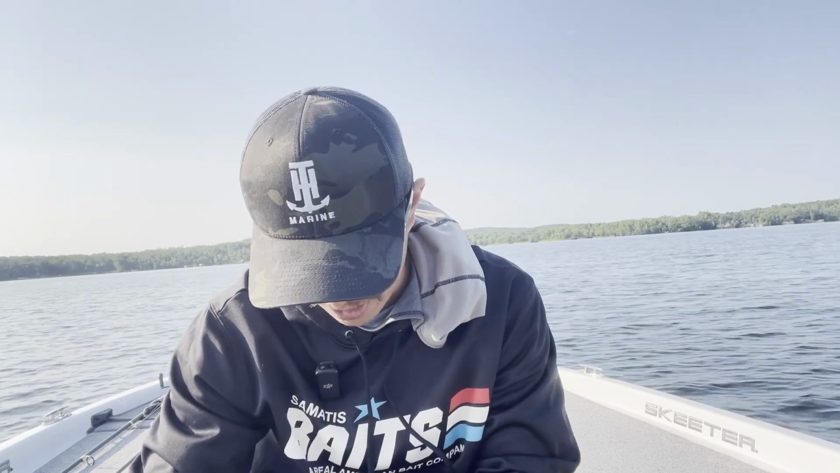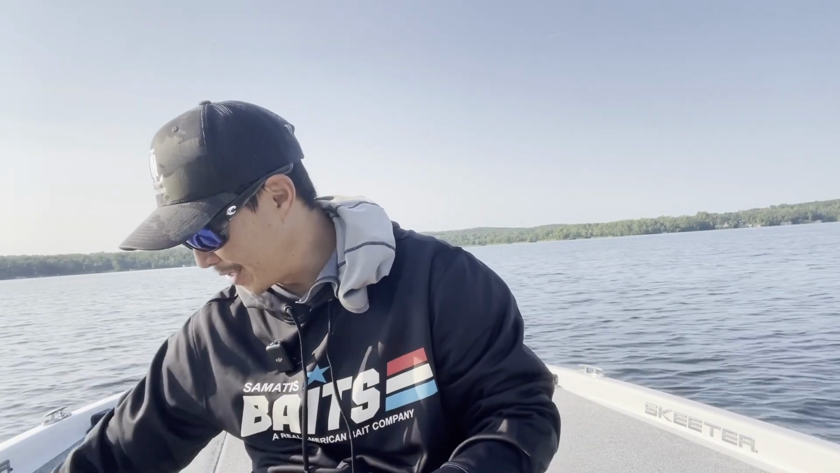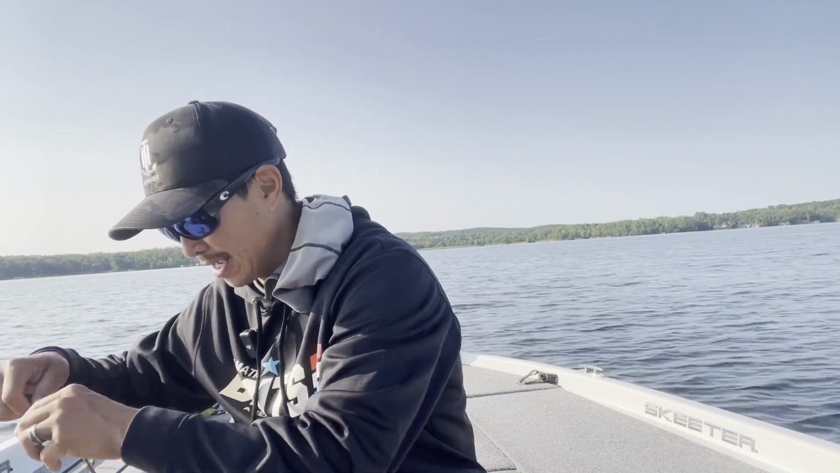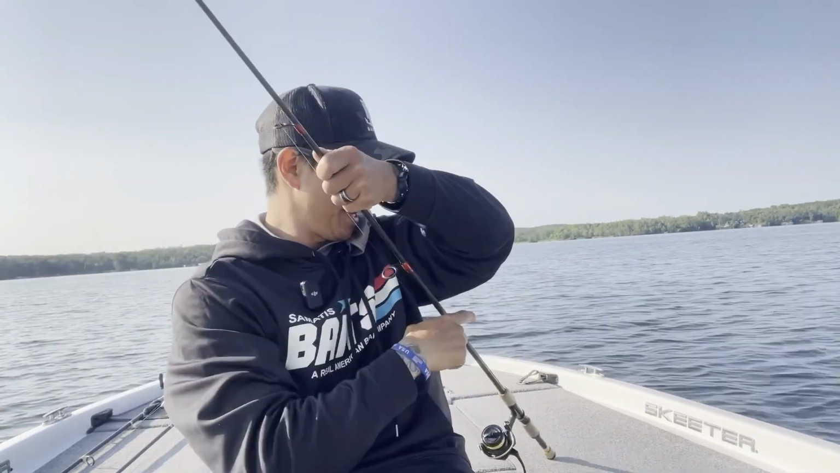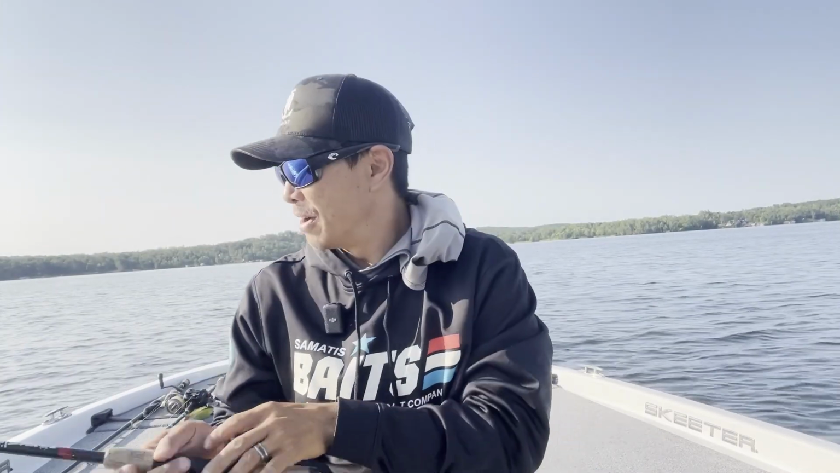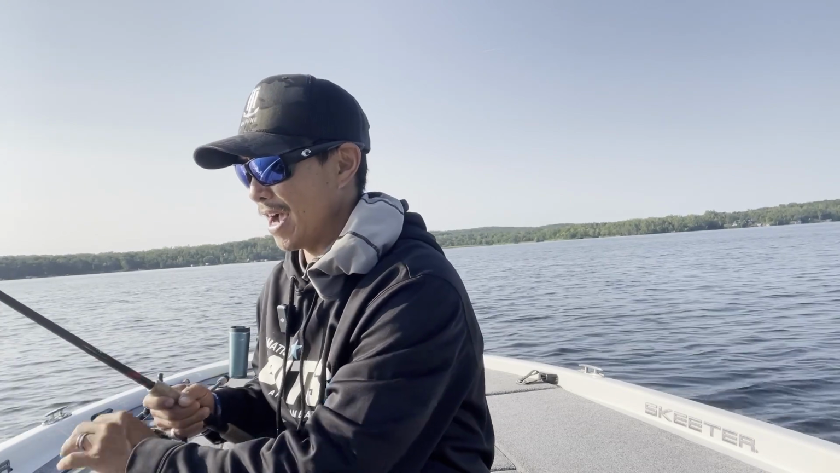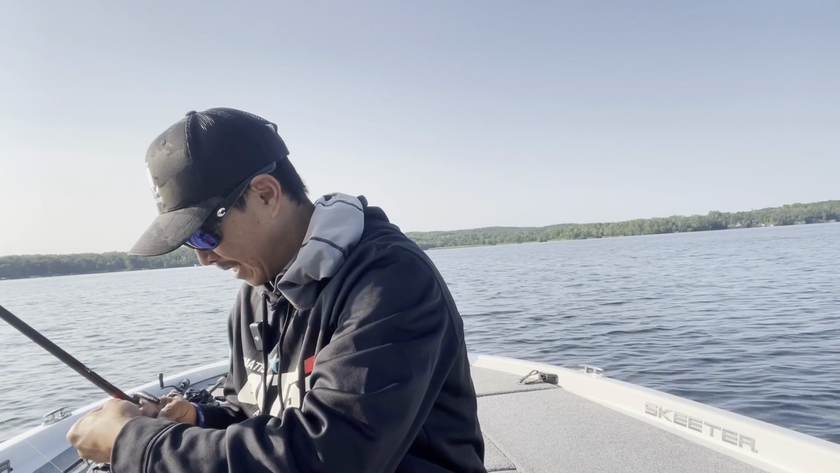And I'm just gonna thread it in like this, right through the front of the worm. And I'm just gonna take this hook, it's a VMC Neko hook, and I'm gonna thread it through just like that. And that's my Neko rig. And then I'm running it with a 7'3" medium extra fast action rod, which I think is perfect for this.